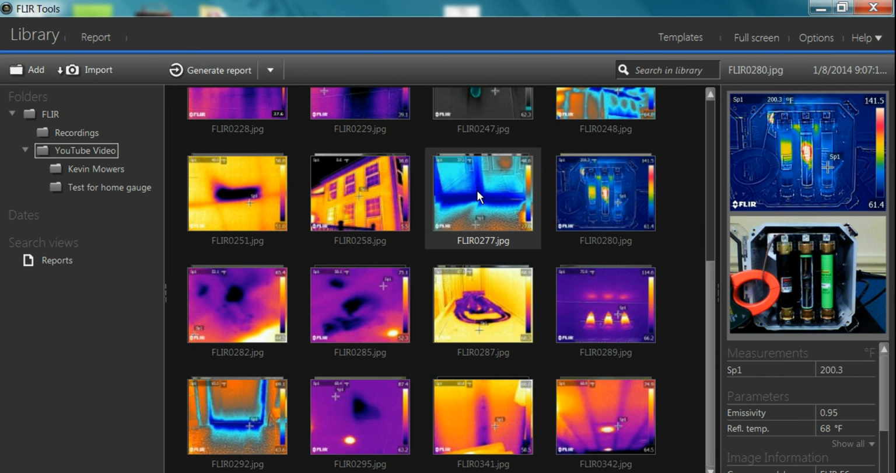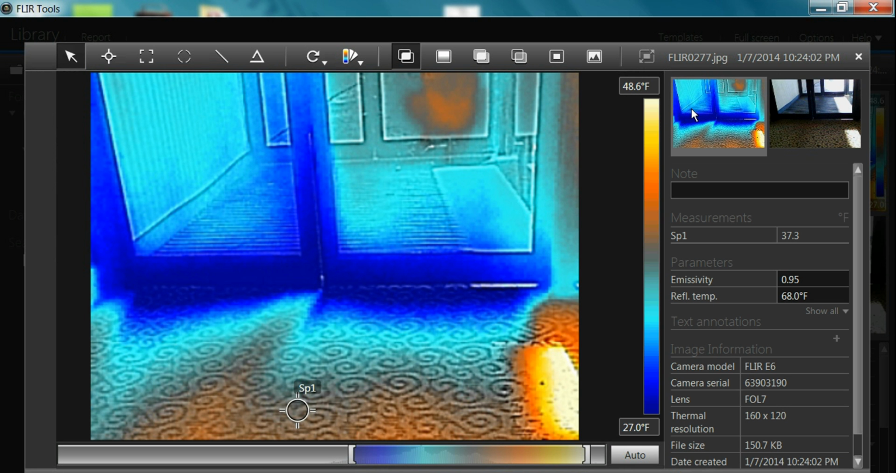Okay. Same banquet hall. Here's a picture of the door. We can clearly see that there's no weather stripping underneath these doors, the second set of doors from the exterior of the building. But just to show you what the camera can identify, huge amounts of air infiltration here. Nice thermal gradient pattern here. Once again, waste of money.